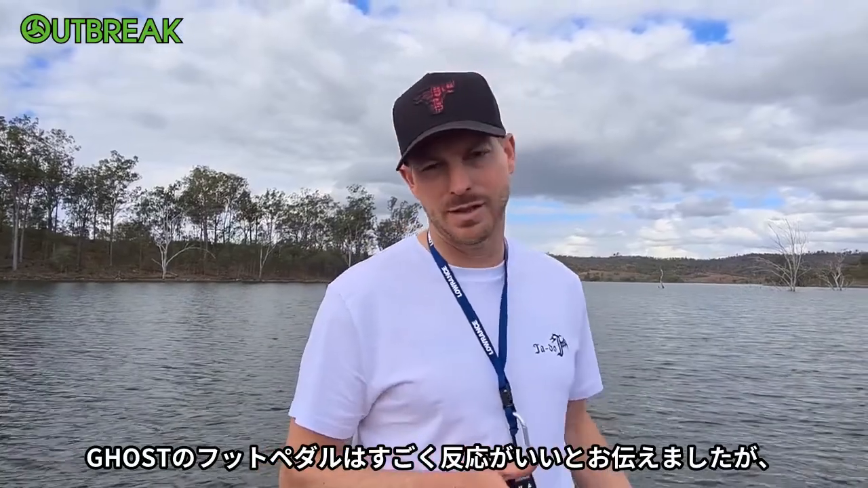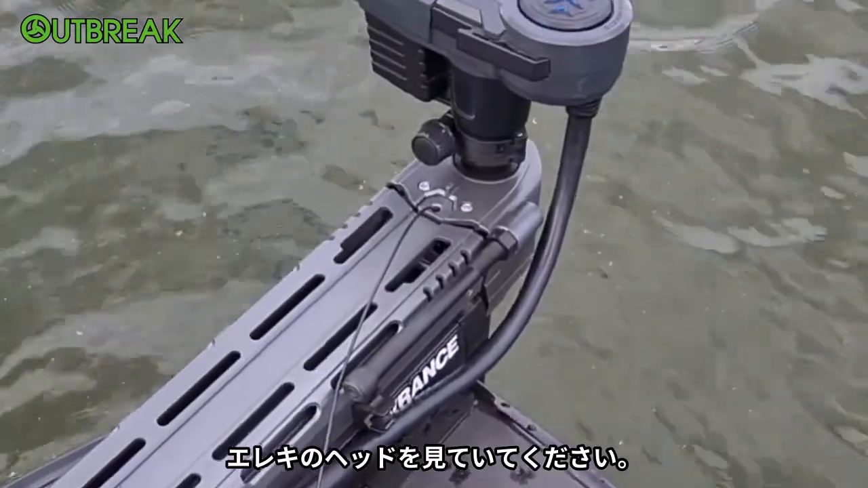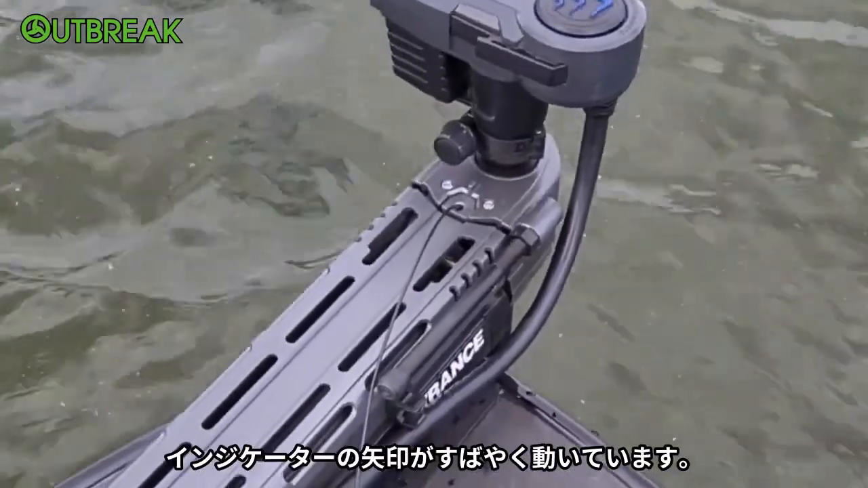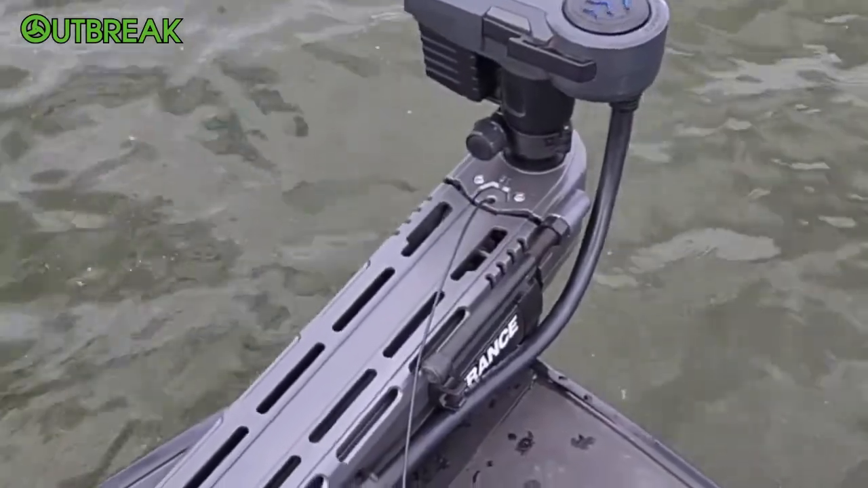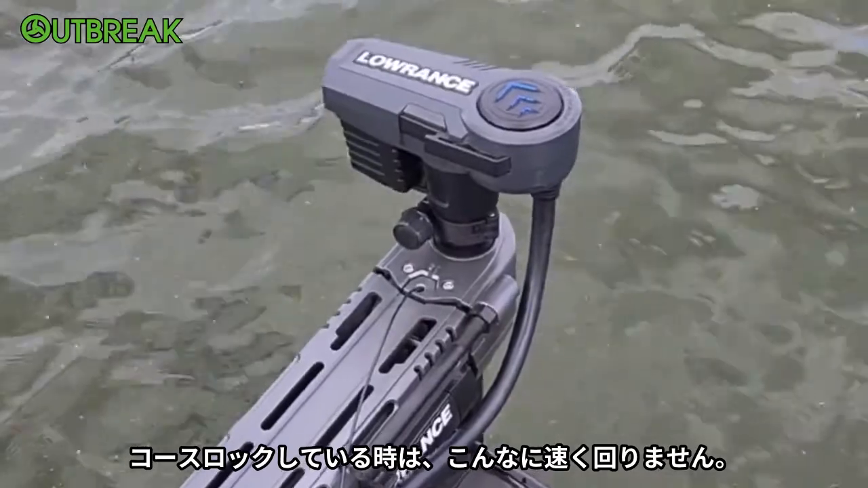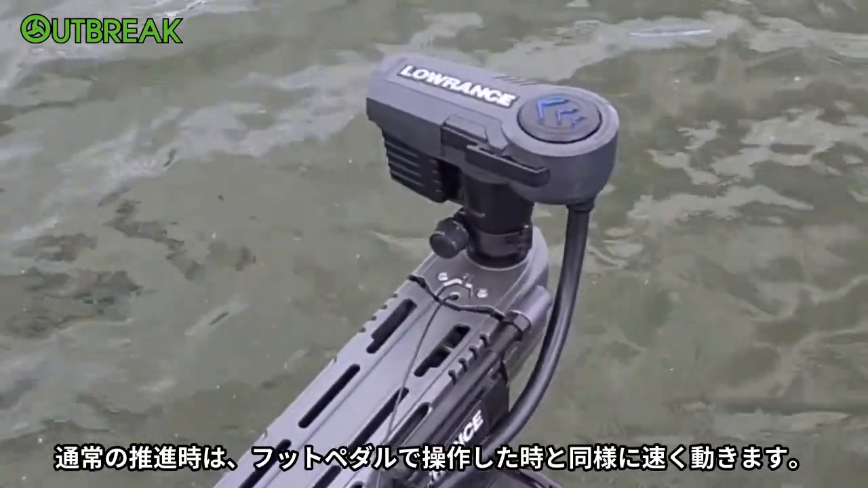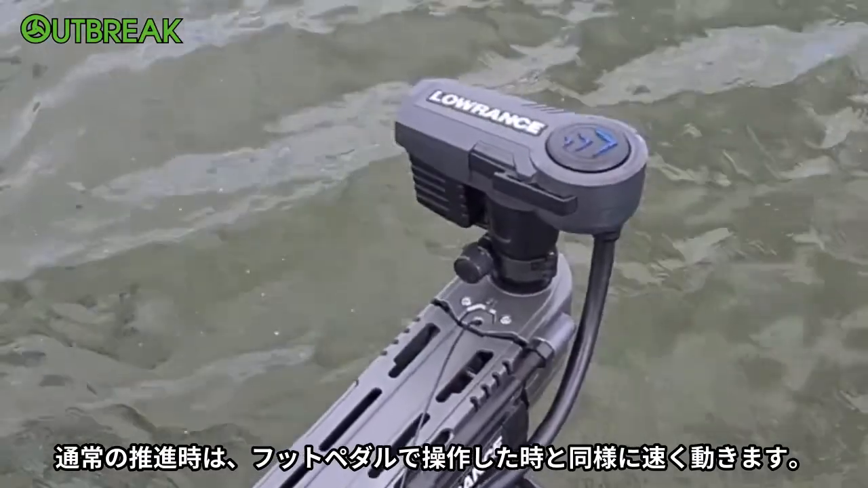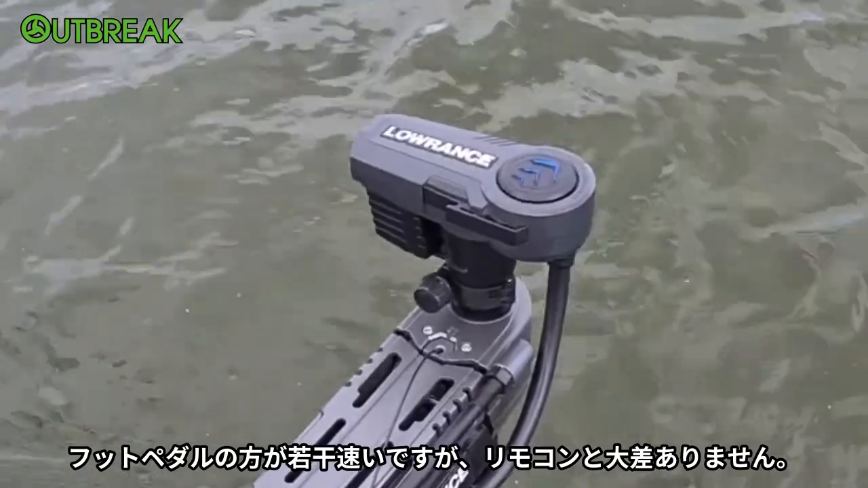As I've noticed, the foot pedal is very responsive, and so is the remote. The remote's quite responsive too. As you can see at the top of the motor here, you look at the arrow and it turns quite quickly. Now if you're on course lock, those turns are not going to be that quick, but if it's just on continuous propulsion, you'll be able to turn it that fast, just as you can with your foot pedal. The foot pedal is a little bit quicker, but with the remote it's quick as well.